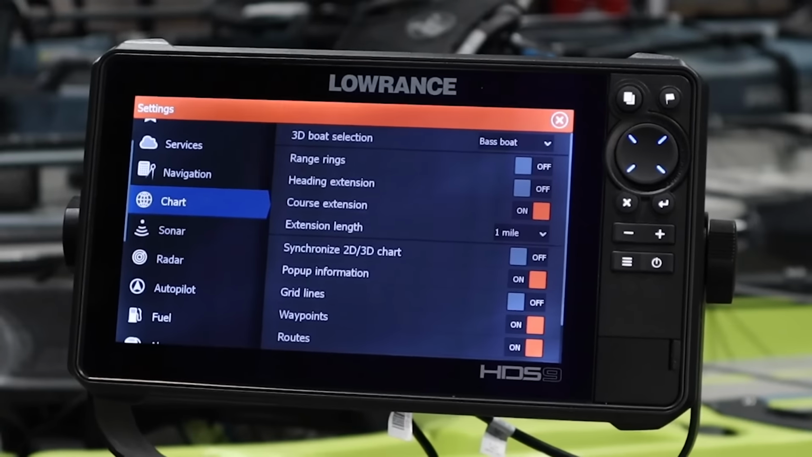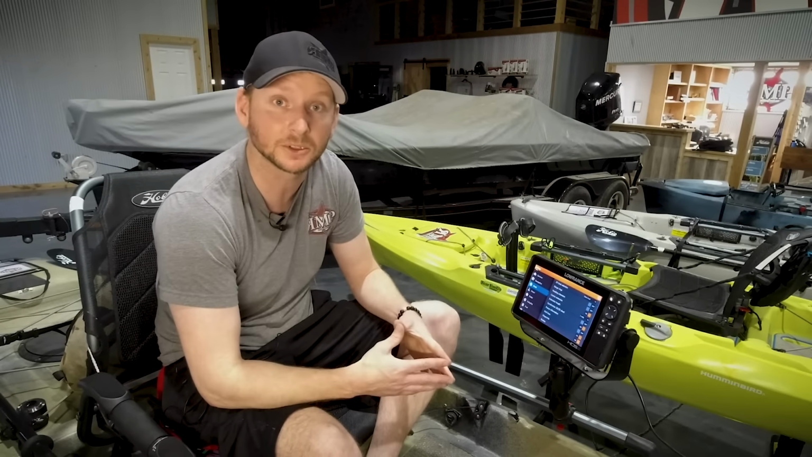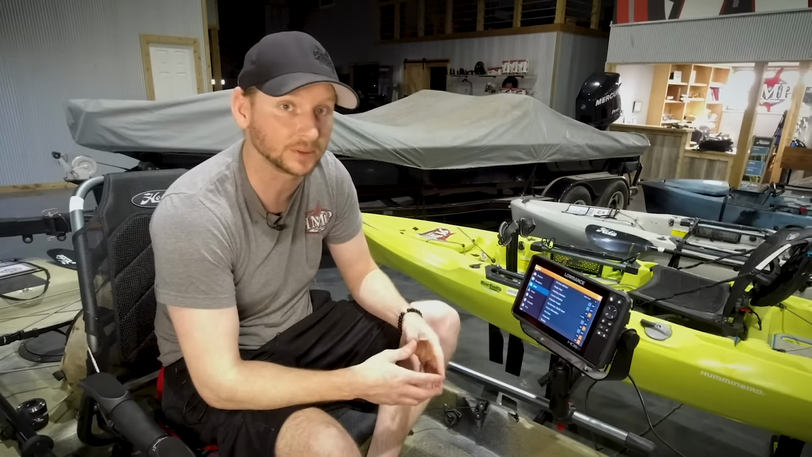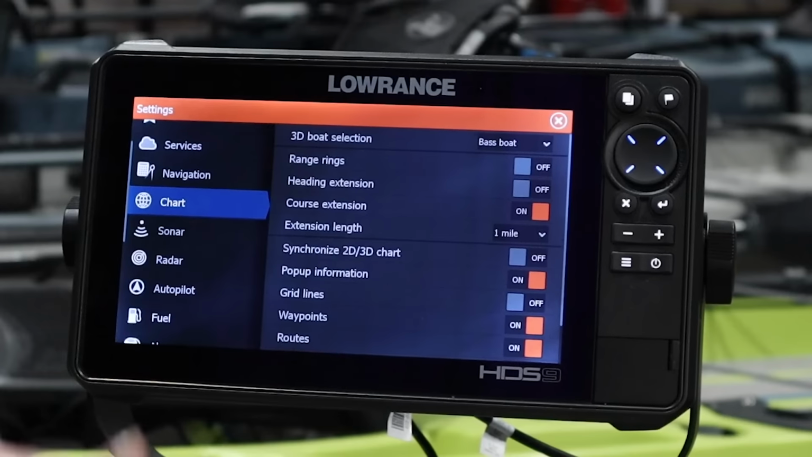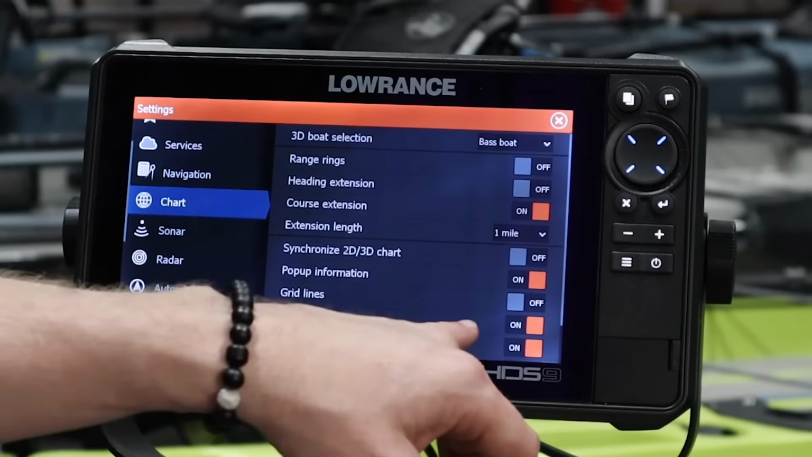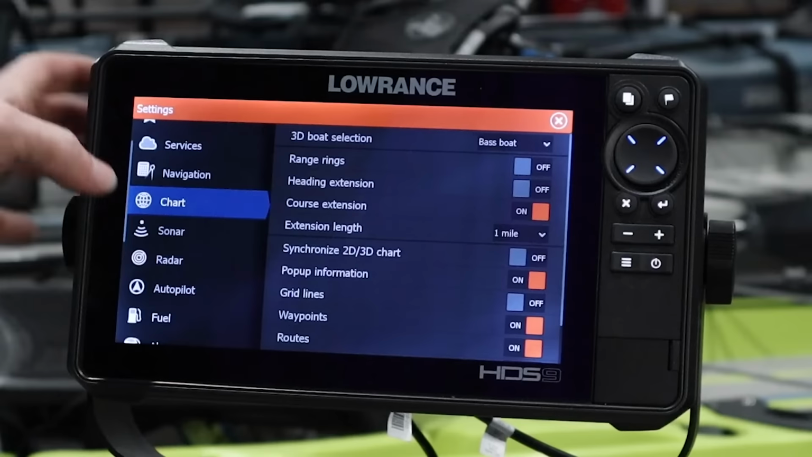We've got some different menu options here that you can use. A lot of these are going to be the same on some of the other units you guys have seen previously, the Carbon units, Gen 3 and Gen 2 units as well. One of the ones I like to have on is the heading extension, and I also like to make sure your waypoints and routes are on as well. You can see where you're going and see where your waypoints are.